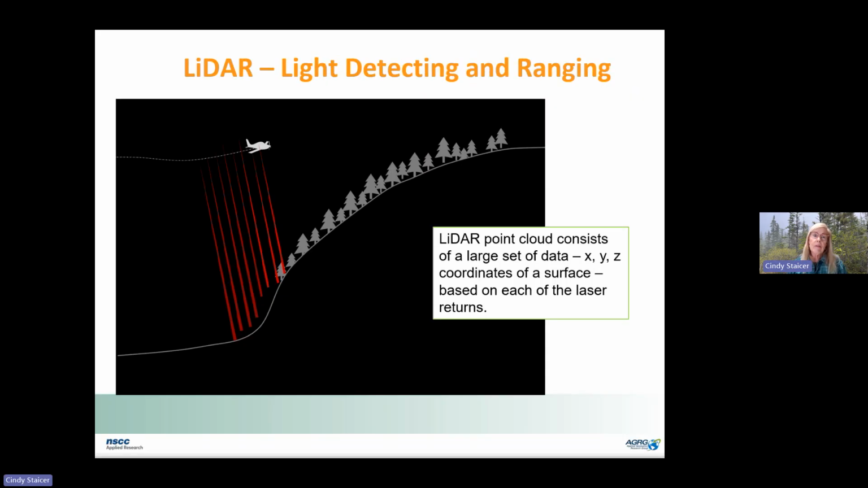So as you probably know, LiDAR stands for light detection and ranging. And this diagram here shows a depiction of airborne LiDAR data collection, where lasers are being shot down to the earth from the airplane, and it's the return back to the airplane that tells us something about what's down below.